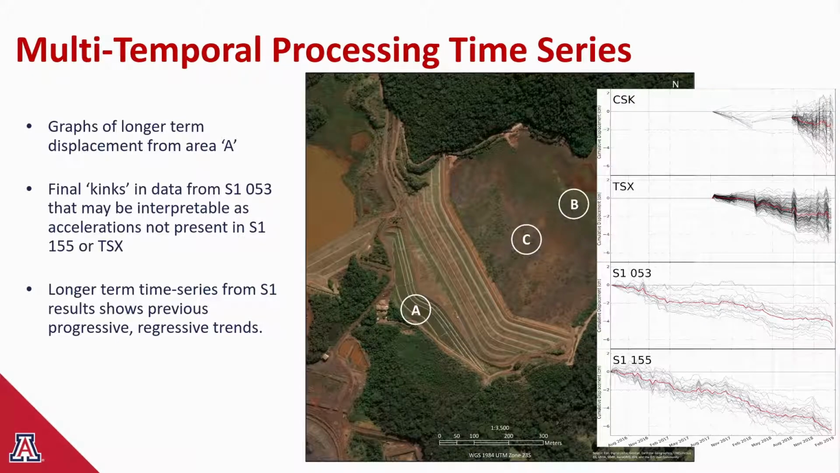Finally, let's look at some time series and see if we can see any likely accelerations. So here we have 1 graph per sensor, per dataset, I should say, and each of these graphs plots all the available data points within area A, which is where the failure initiated. Please ignore areas B and C. The red line in each graph represents the average velocity for the points in area A. The first thing to note is the amount of variance between the points, which is a telltale sign that noise is higher than we would like.